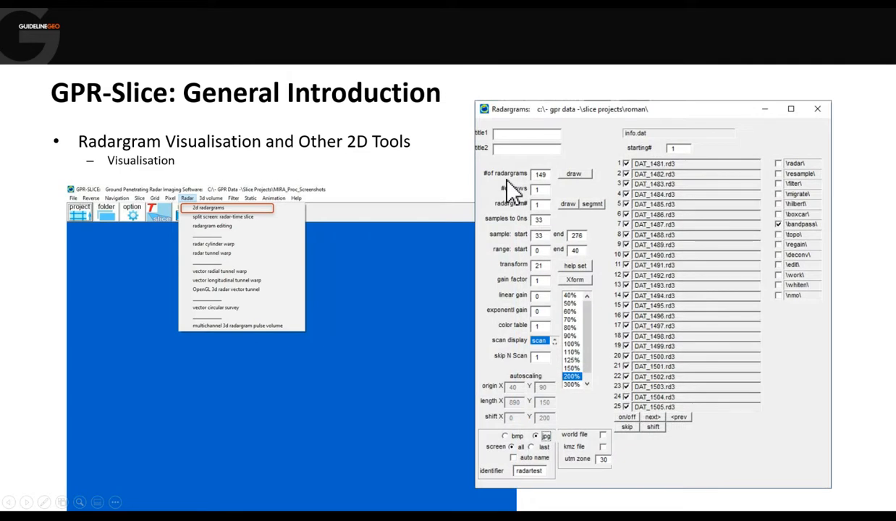So at that stage, we've done everything we need to do to visualize and interpret our 2D radargrams. So we can then go into the radar menu and pick which radargrams we want to look at and whether we want to look at them in 2D, or we can actually choose to view them in 3D space as well. So a bit like fence diagrams.